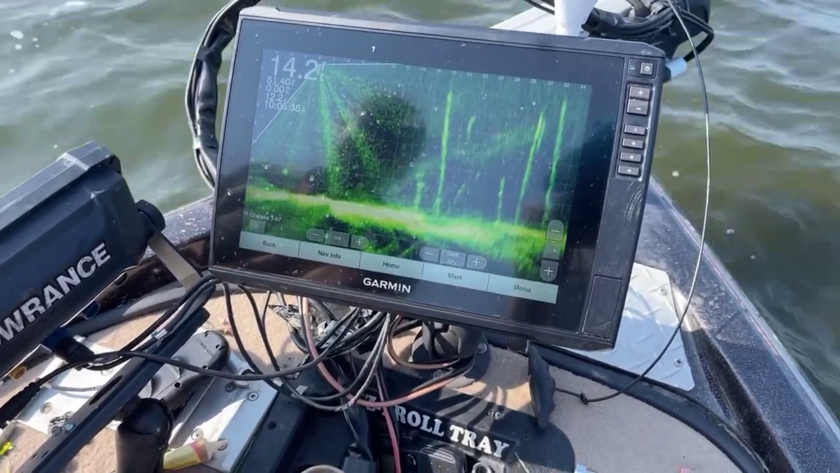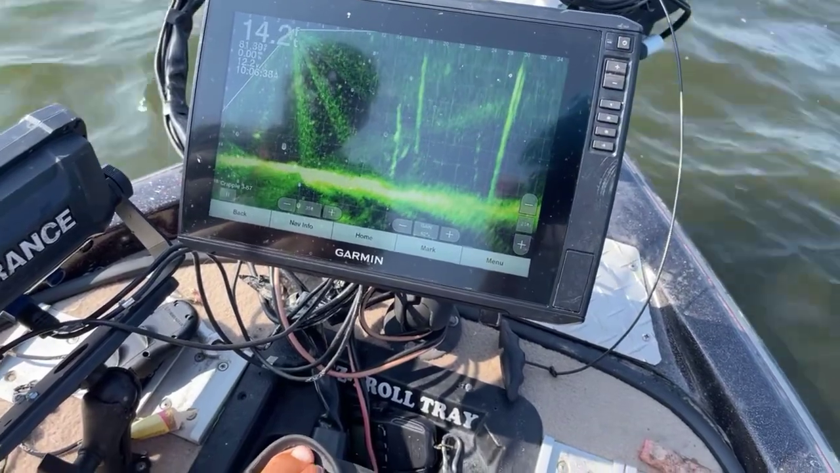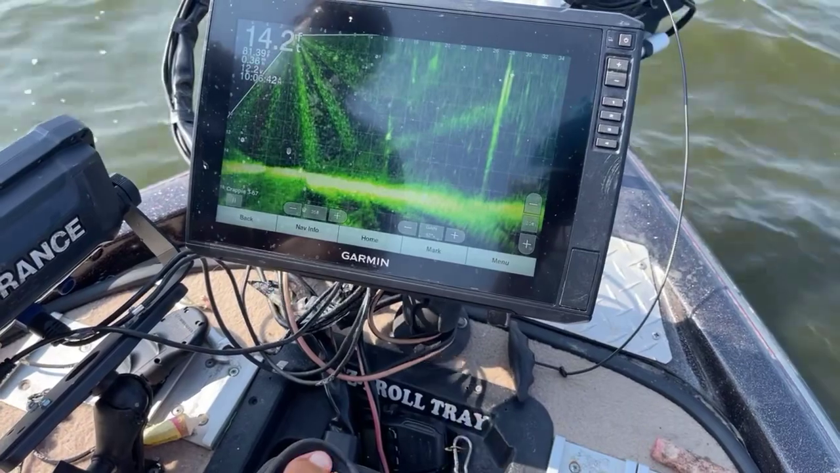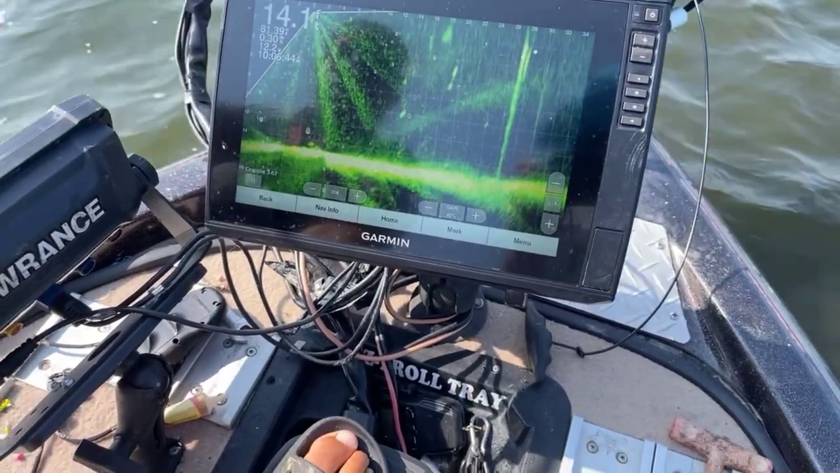Go. Getting a little closer. And one of them's moving. Two of them may be stripes the way they're acting.